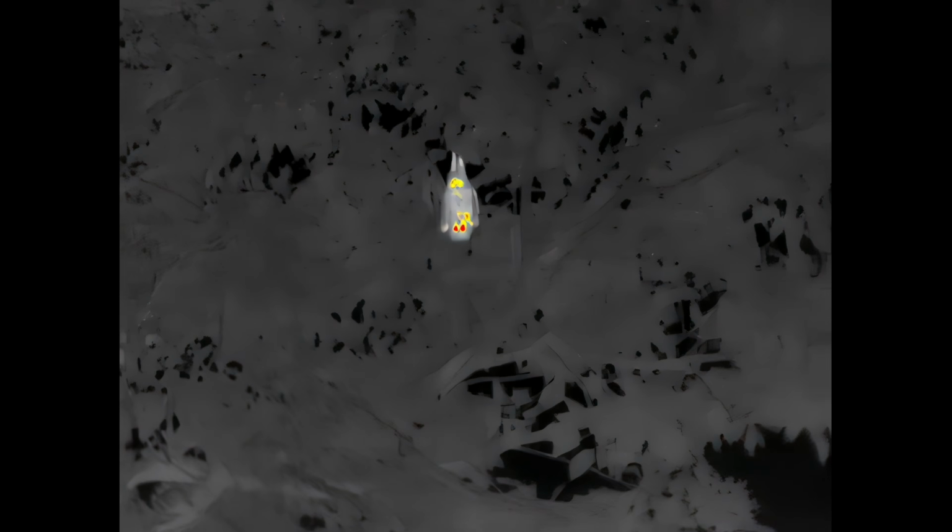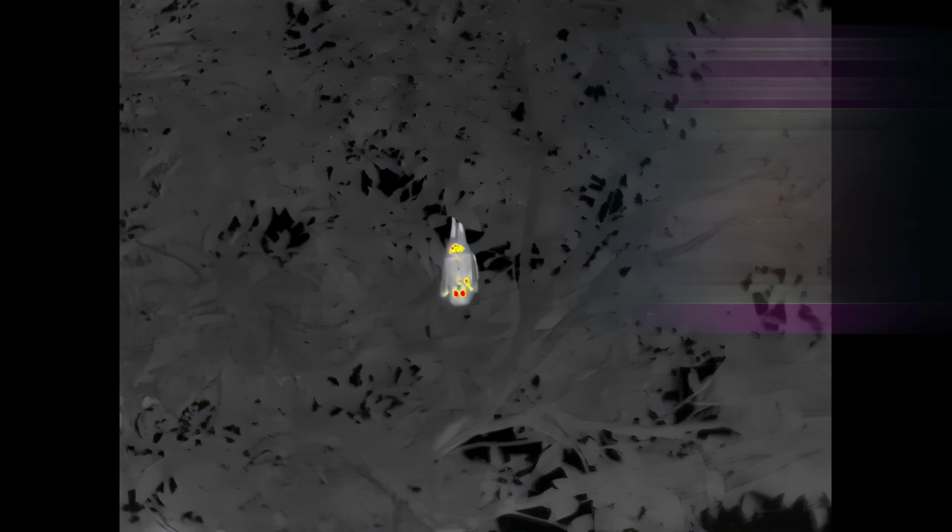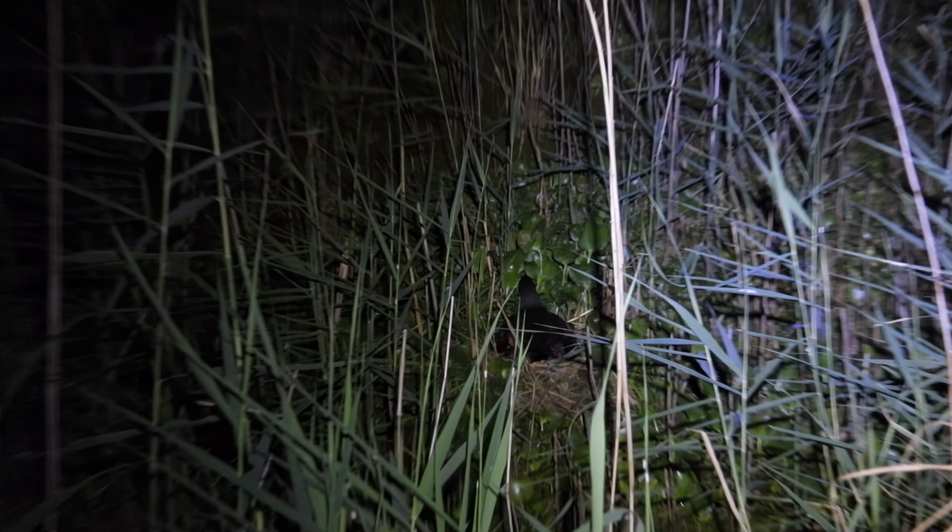Up here we have another non-bird. It's a grey-headed flying fox, feasting away on fruit. These large fruit bats play a vital role in plant pollination and seed dispersal. Let's get back to the birds. Do we have anything in this creek? Oh, there's something here. It's a dusky moorhen.